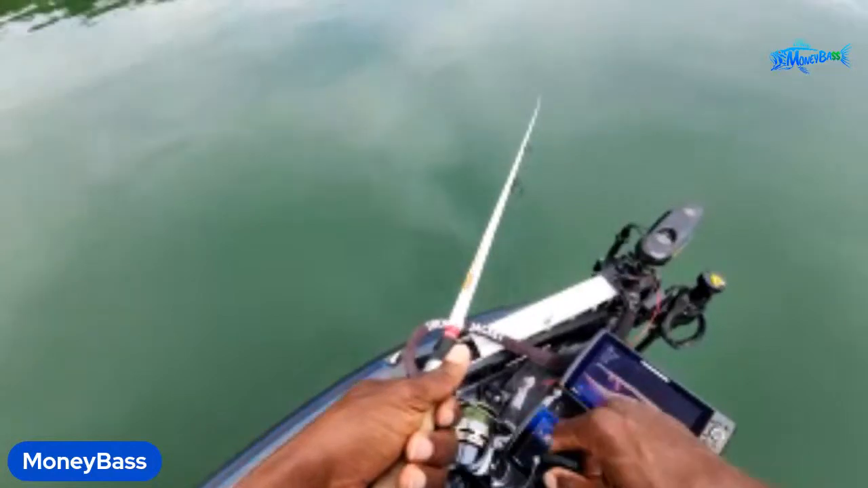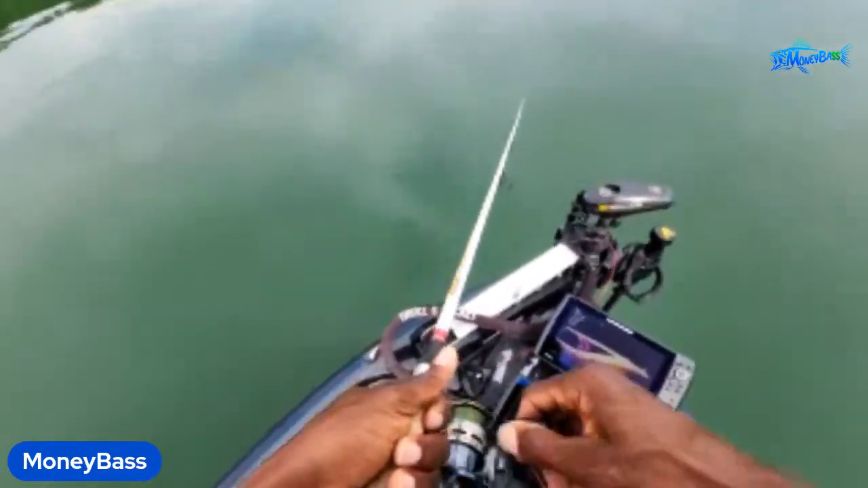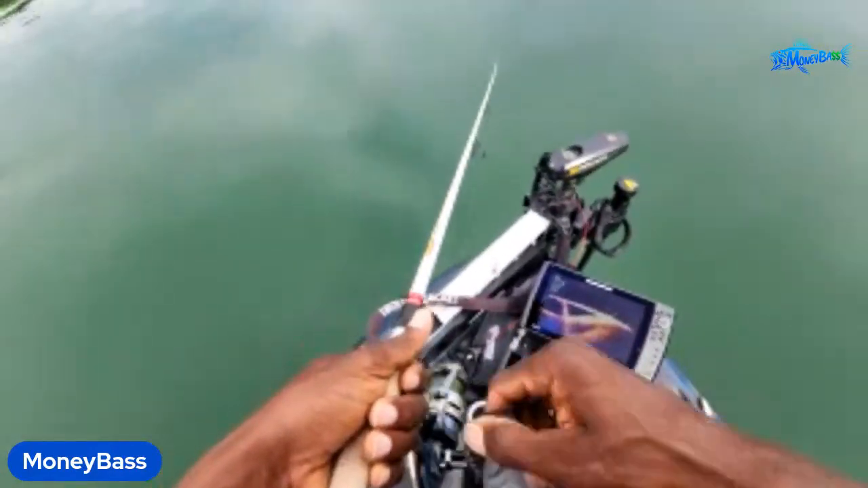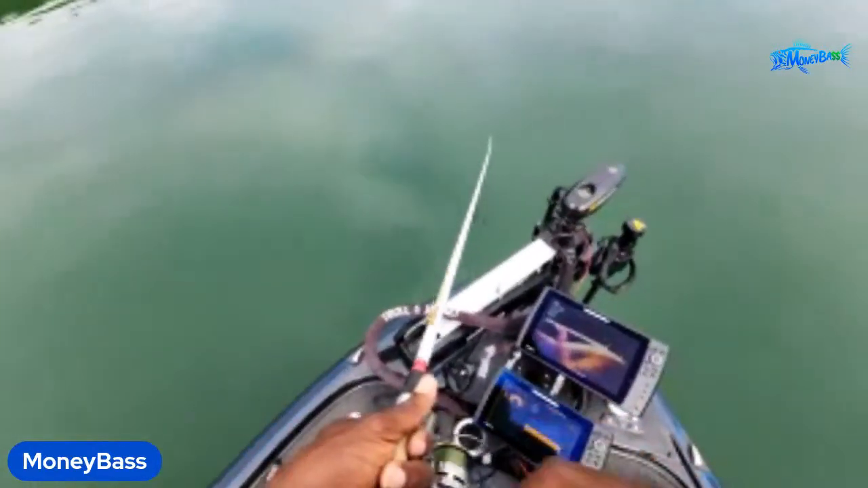Oh my goodness. They're schooling over there too, guys, coming on top. Now that's one of the funnest ways for me to catch those fish, when they're actually coming up on top and I don't have to try to get those fish to come up to hit the bait.